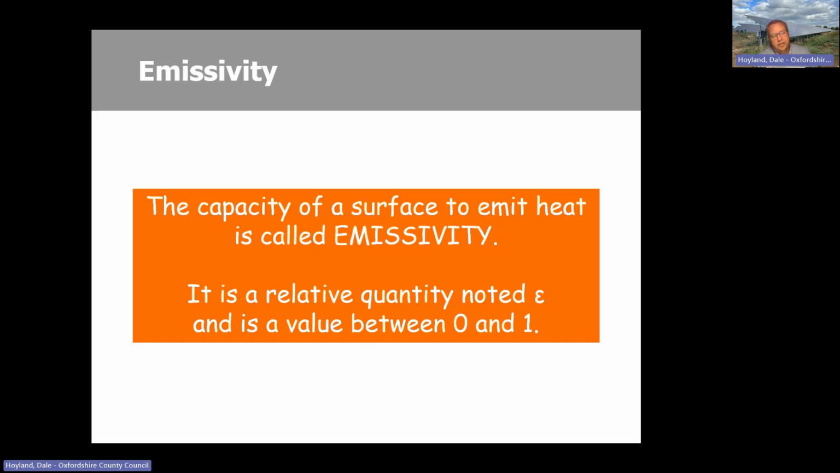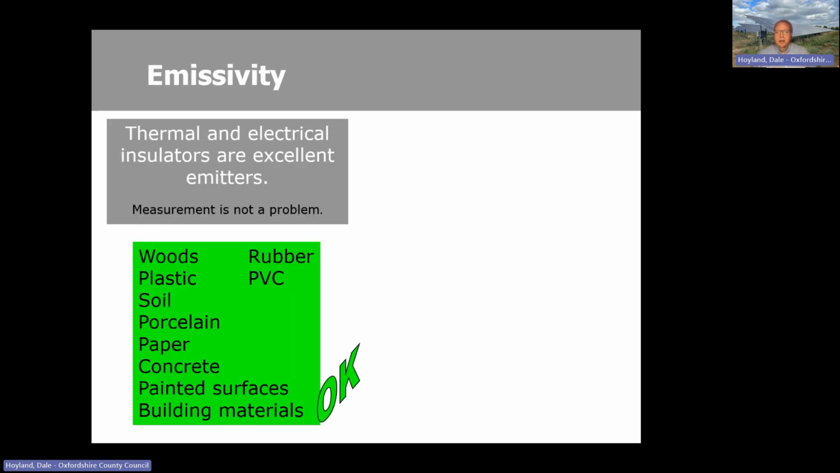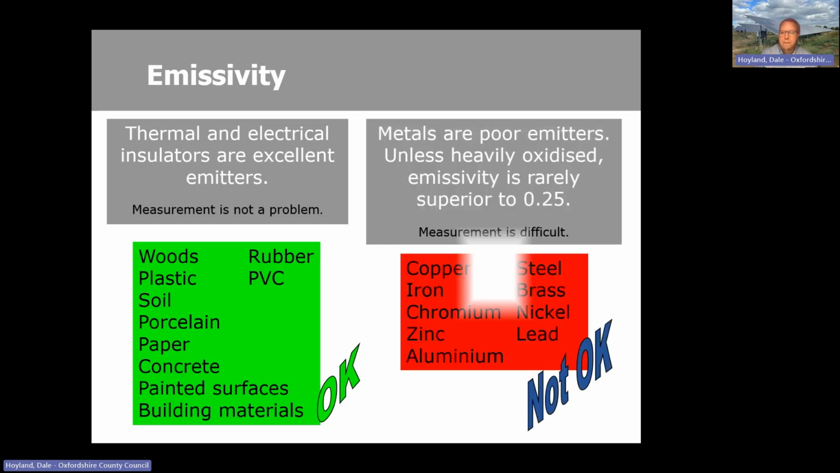And essentially this is a value of how well that material shows its true heat loss for the camera to pick up and convert to a visible palette for you to see, or not. Now, the good thing is all of these things have a relatively high emissivity value, close to 1. So, for example, stone is about 0.82, brick is 0.84, those sort of things. So when you're looking at buildings, generally you should be okay.